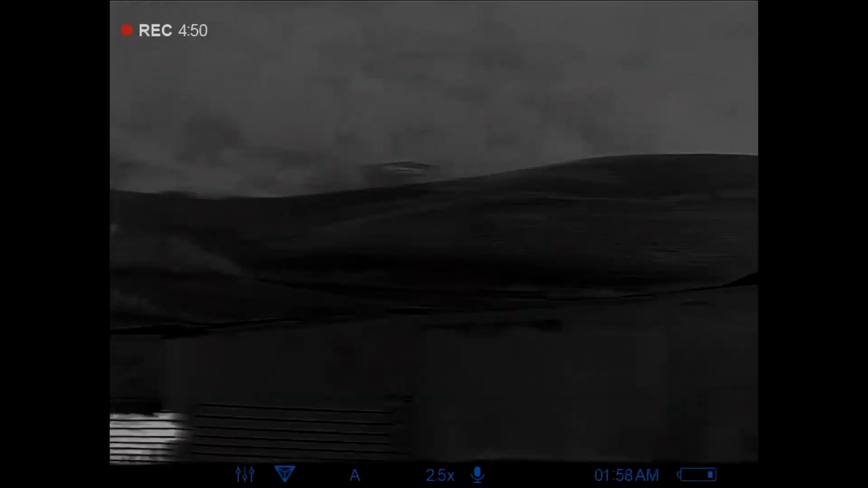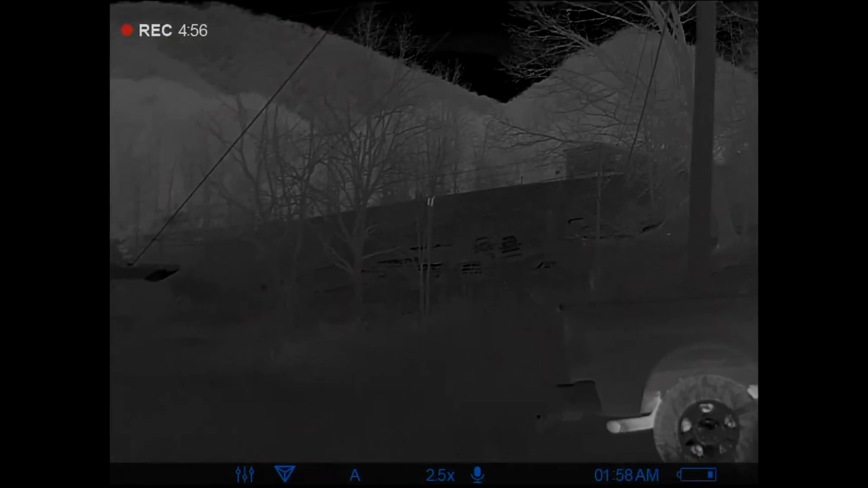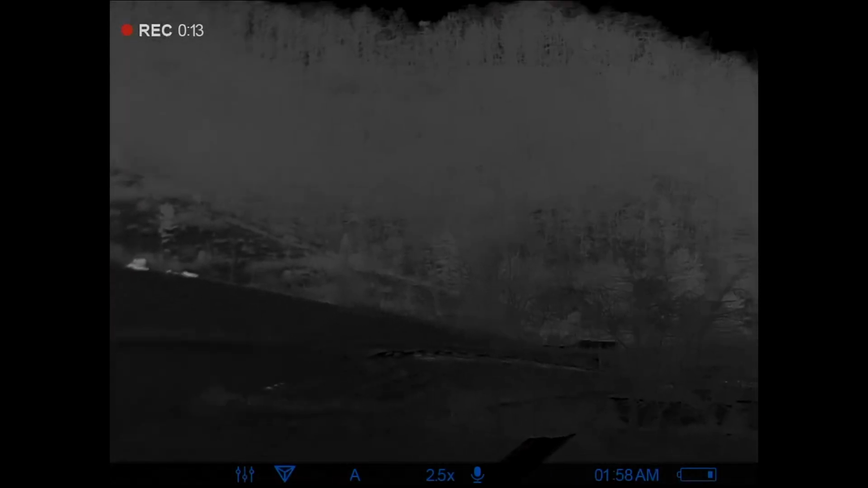So we just stepped out of the truck. Right there's the truck. We was driving down the road and seen one in this field. Same field we killed. What did we kill? 5 out of this field? We killed 5 out of this field a couple months ago, and had a group light up yonder.